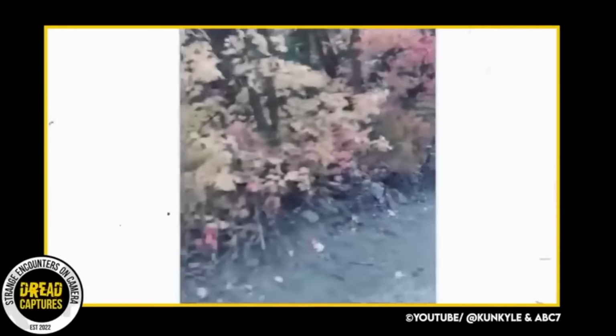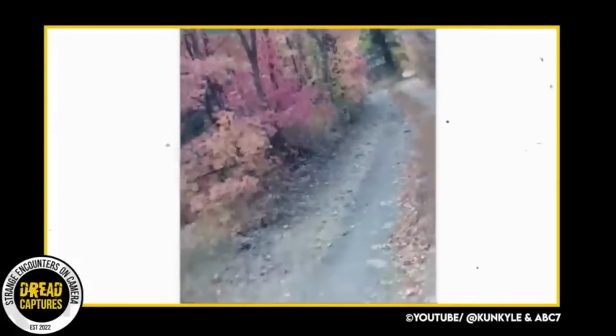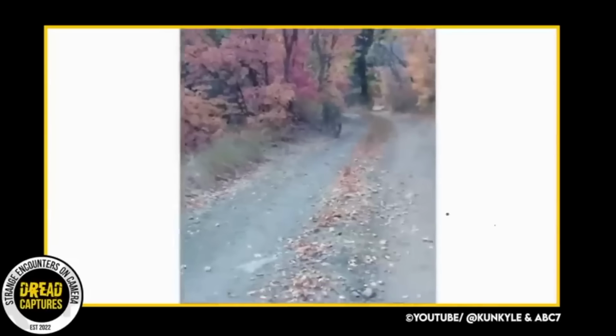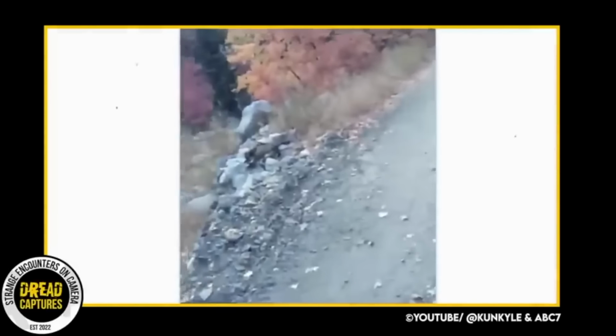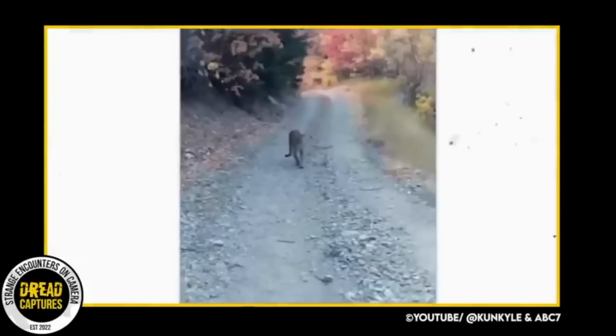Mom doesn't show herself straight away, but as Kyle is backing up, he spots her, following him on the edge of the path. As the video shows, she finally appears from the tree line and shows herself. She runs towards Kyle, trying to scare him. The footage captured the cougar following him for over 6 minutes.